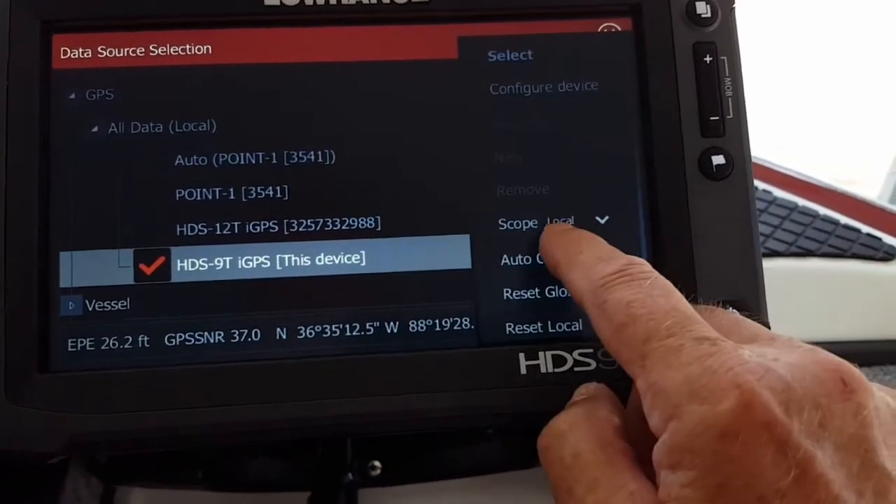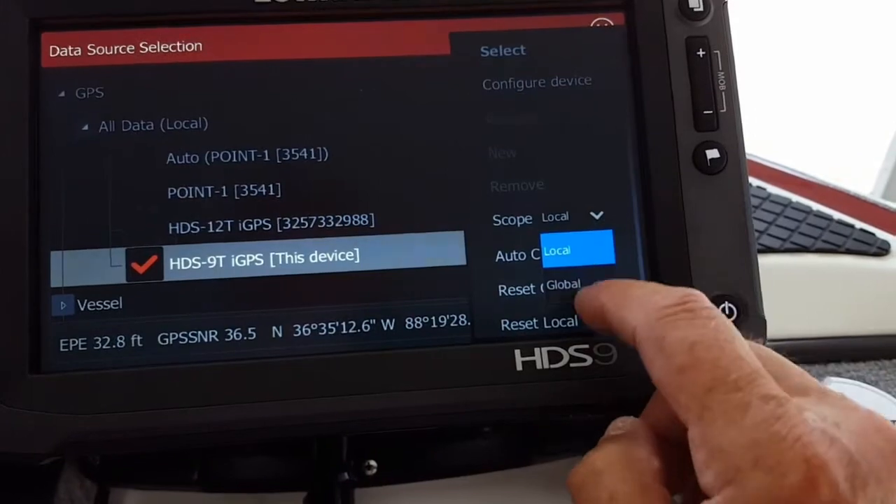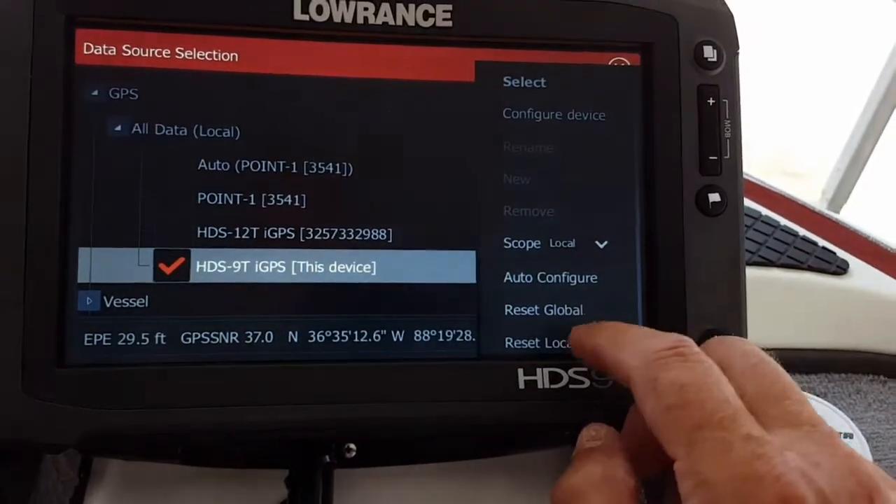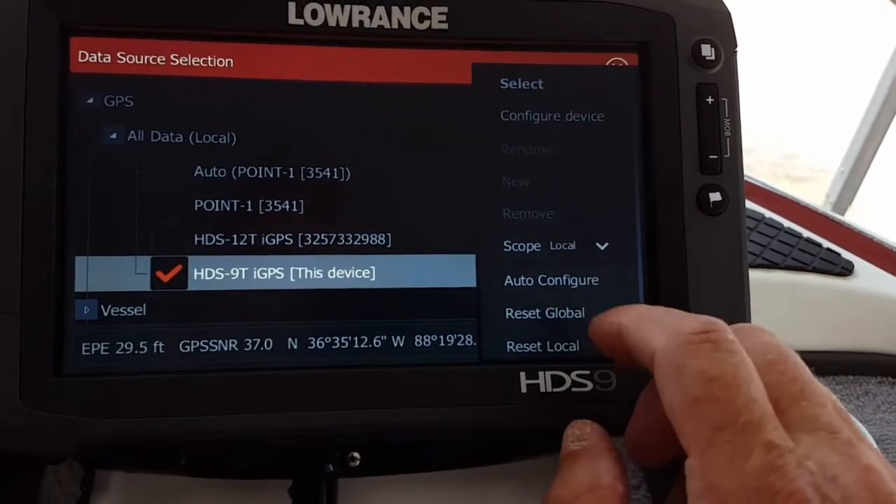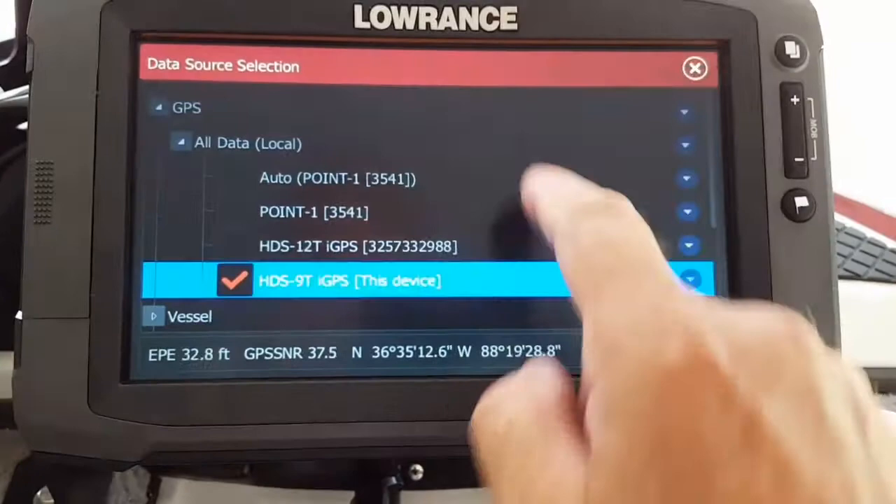So you can open up the screen, and there's where it says your scope setting. It's the one where you change the local and the global setting. You want it on local if you're in the United States. And I happen to be in Kentucky, on Kentucky Lake, so I want to run mine on local setting.